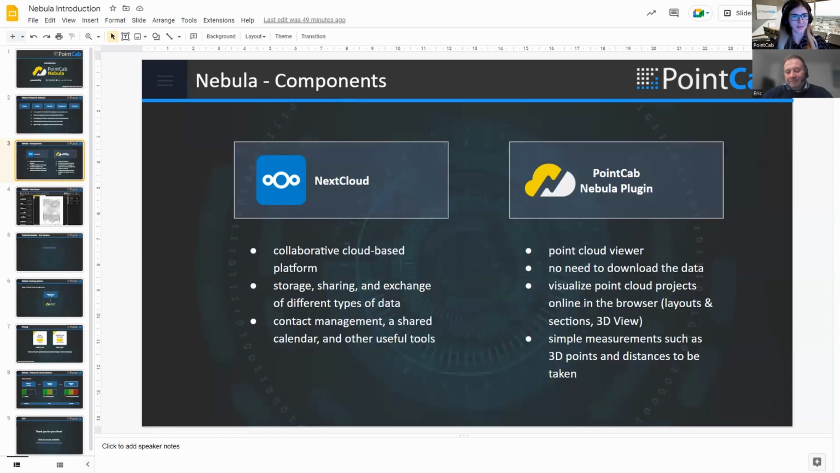The plugin allows projects to be shared directly with the clients, and it was also thought to be like a project management tool for the PointCab projects that were uploaded in there. So this is basically to manage everything that is in there, and then the web viewer allows you to basically have a look at the project in the web, and there also have some simple functionalities such as measurements of distances, areas, or 3D points.